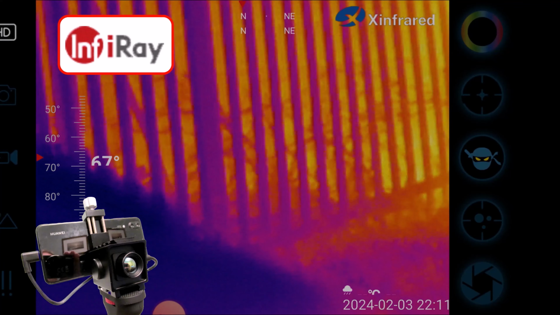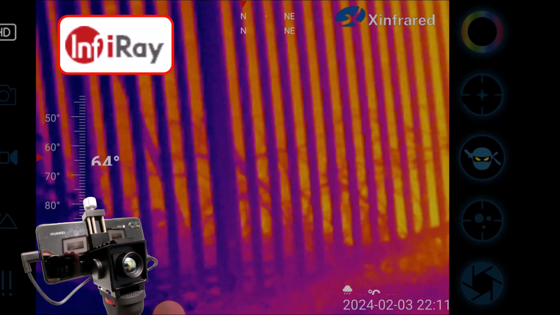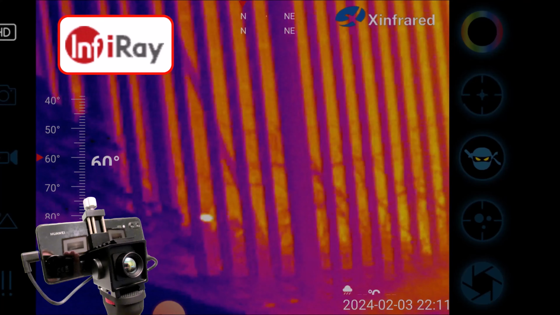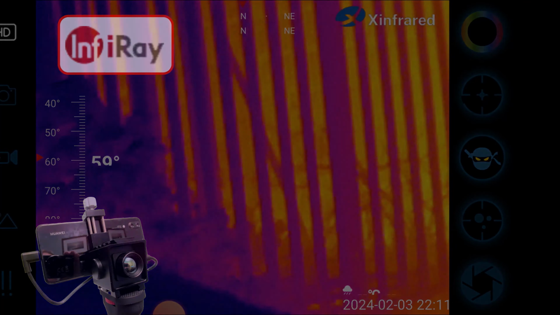I think that picks them up pretty easy. I don't think I was seeing those through the normal IR, so it was in the undergrowth, but the heat detection did.